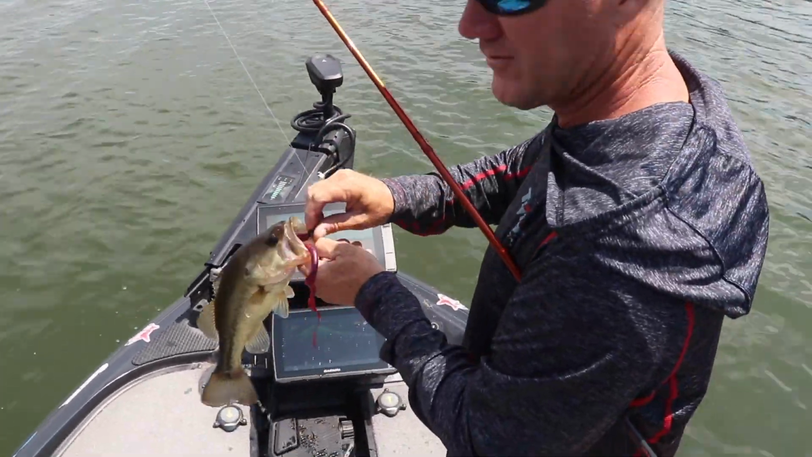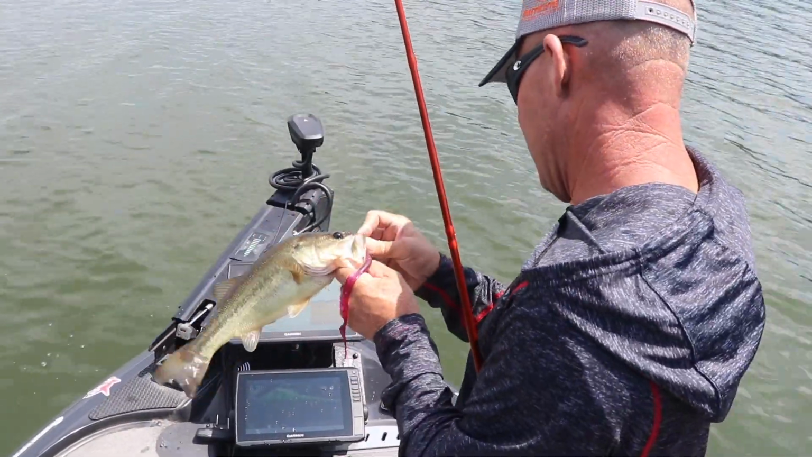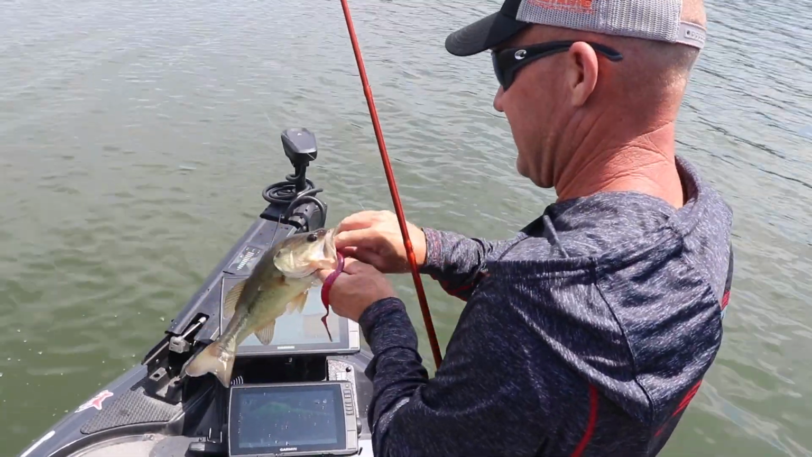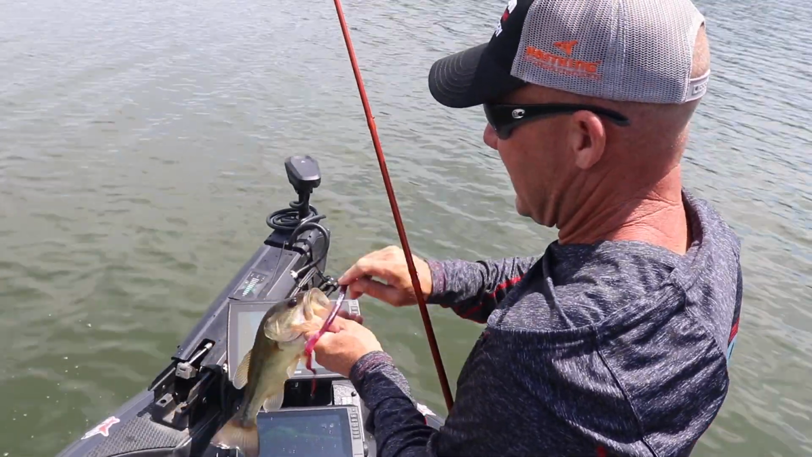That's how effective Livescope is right there, guys. Here I am just sitting here showing you how to use this, and we can see fish swimming along, and they're swimming up and biting it just as we're sitting here showing you all how to use this.